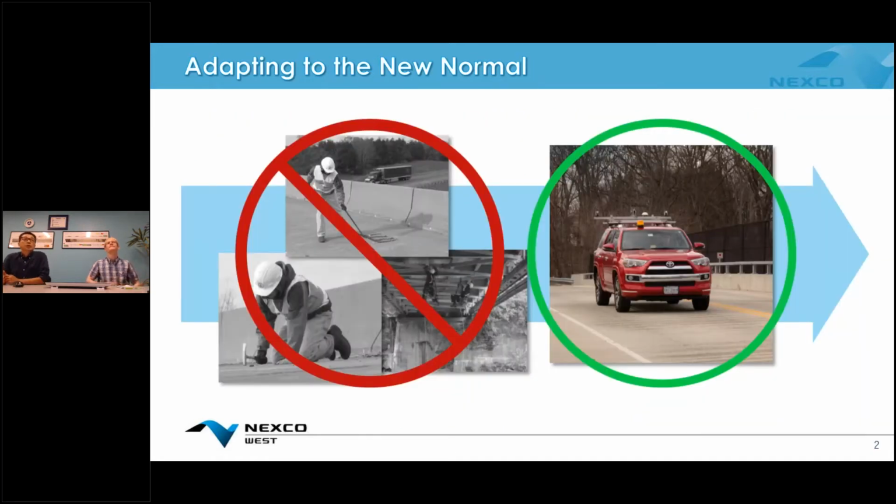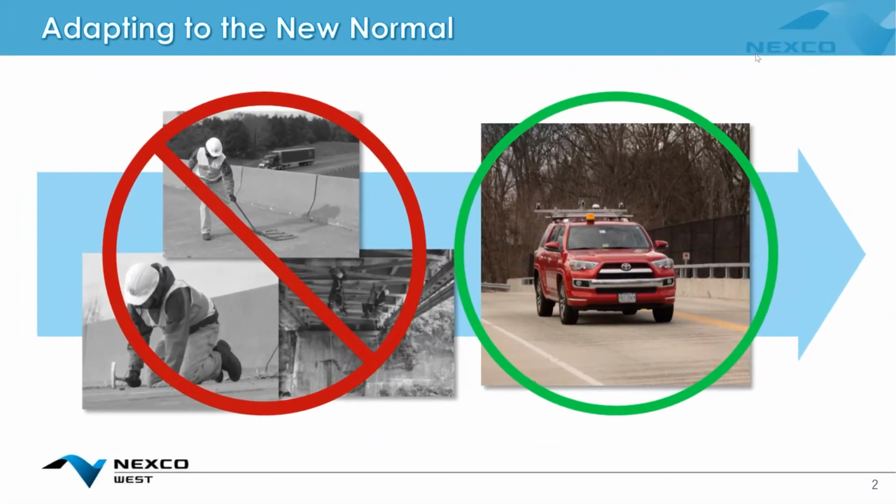These pictures on the left-hand side show people dragging chains on the bridge deck, applying hammer sounding, or rappelling by rope for the underside of the bridge inspection. These traditional hands-on visual inspections need a lot of man hours in the field.